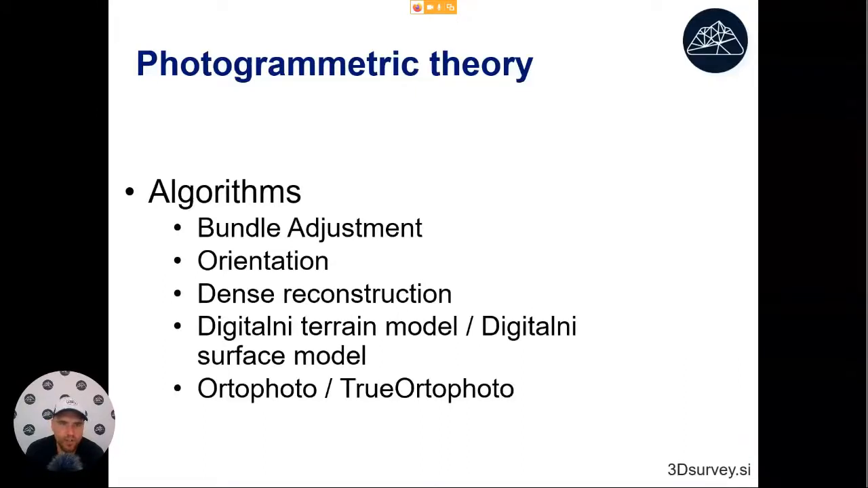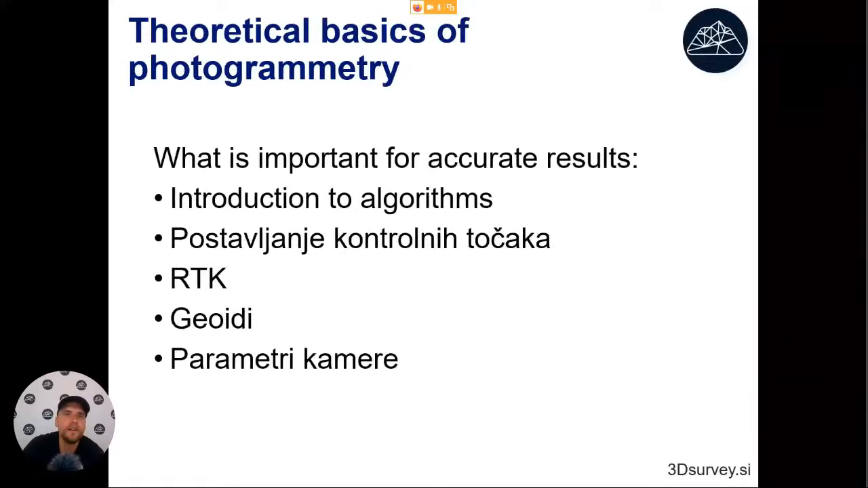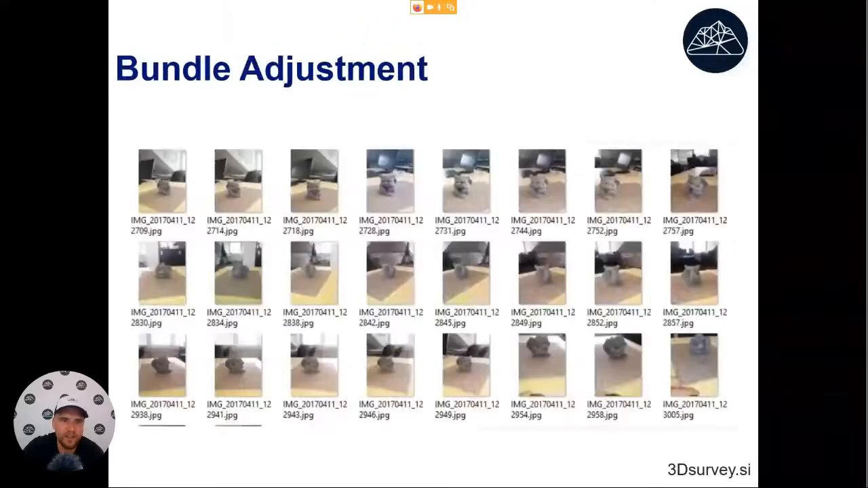Then we will look at how we can create a digital terrain model, and what the difference is between a digital terrain model and a digital surface model. And in the end, we will also check orthophoto, and what is a classical orthophoto, what is a true orthophoto. And also, we will look at what's important to get accurate results. So we will look at some algorithms again, so RTK, GPS, and these kinds of things.